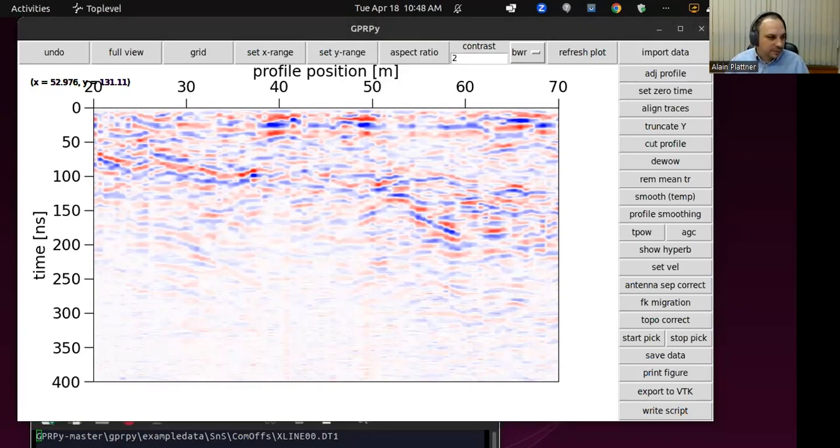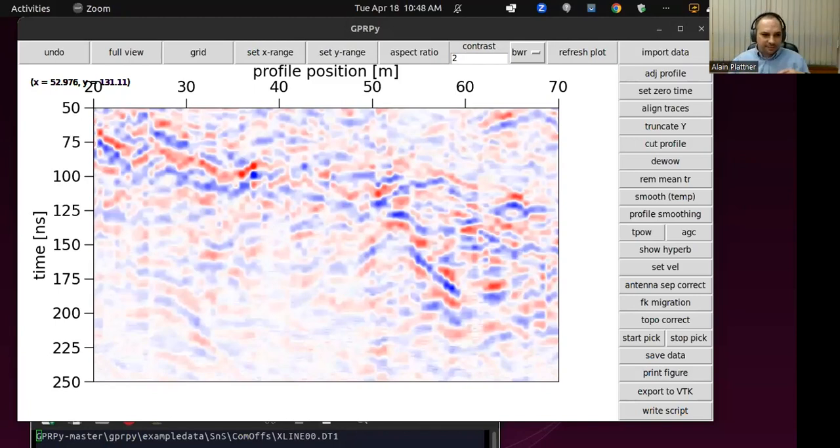So I'll just type those. The input boxes showed up on my other screen, but I just quickly typed it in there. So here is our hyperbola. Let's see where the apex could be. It's not a very nice one, and I didn't use this to figure out the velocity. I'll show you in a moment how I did. But if I click here, okay, the apex is at roughly 52 meters along the profile and at 141 nanoseconds.